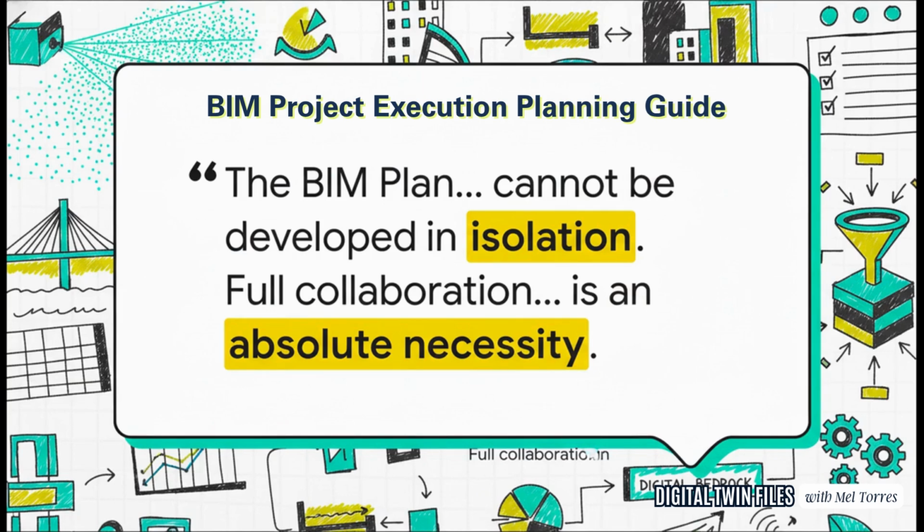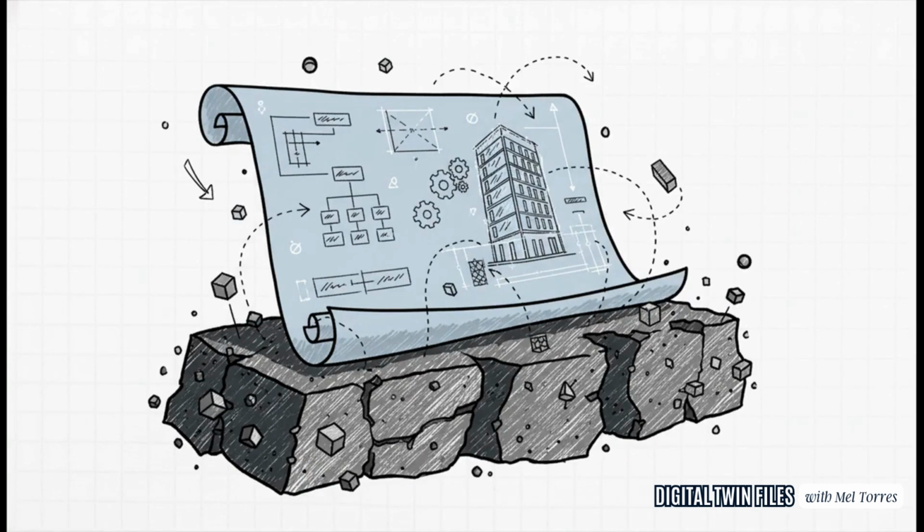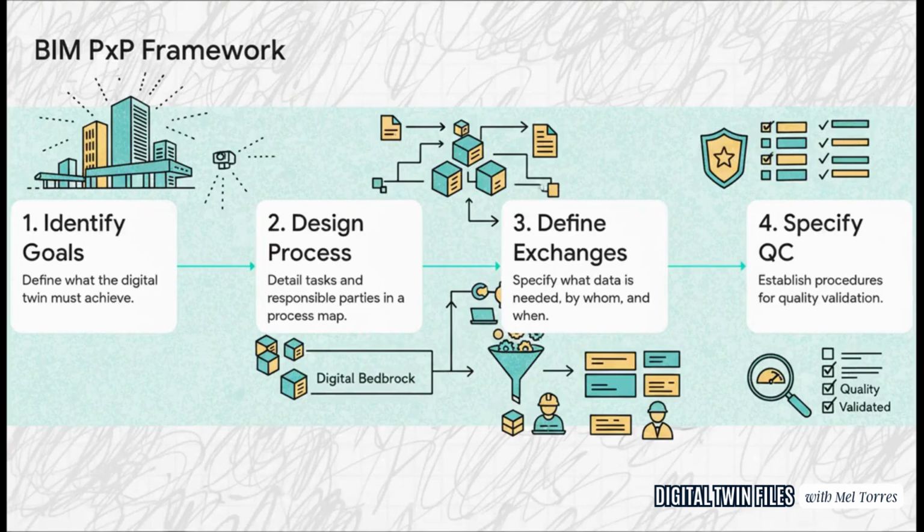Here's a really powerful way to think about it. The mobile LiDAR data, that's your digital bedrock. It's the solid, unshakable foundation of reality that you build everything on. But the data alone isn't enough. You need the architect's blueprint, and that is your BIM execution plan. It's the document that spells out exactly what you're building, how it all fits together, and who's responsible for every single piece. The great thing is that the Penn State guide gives us a super clear 4-step framework to follow.